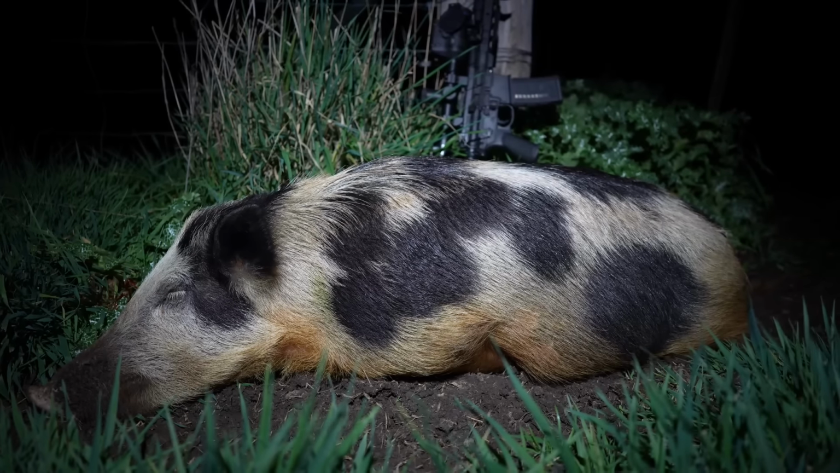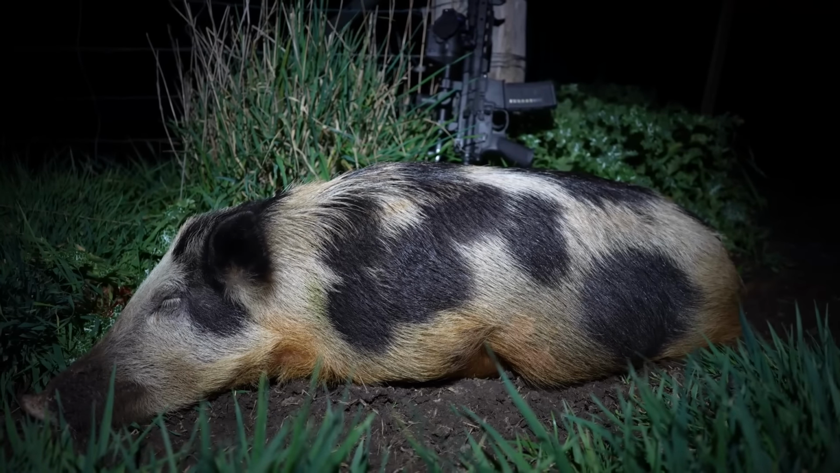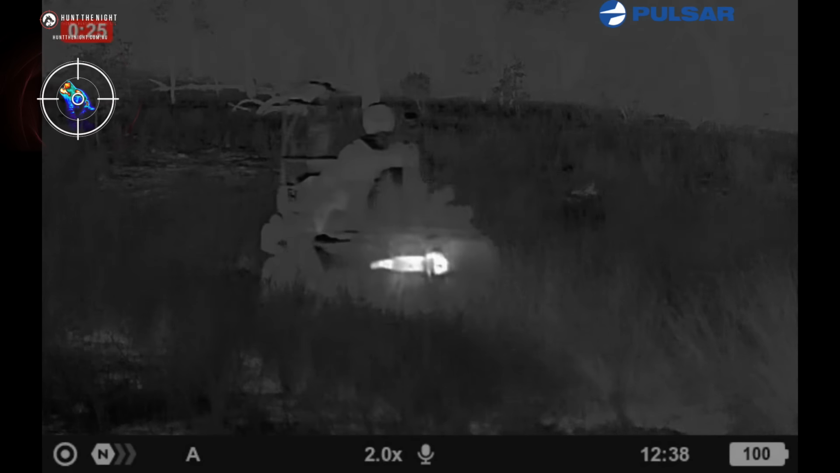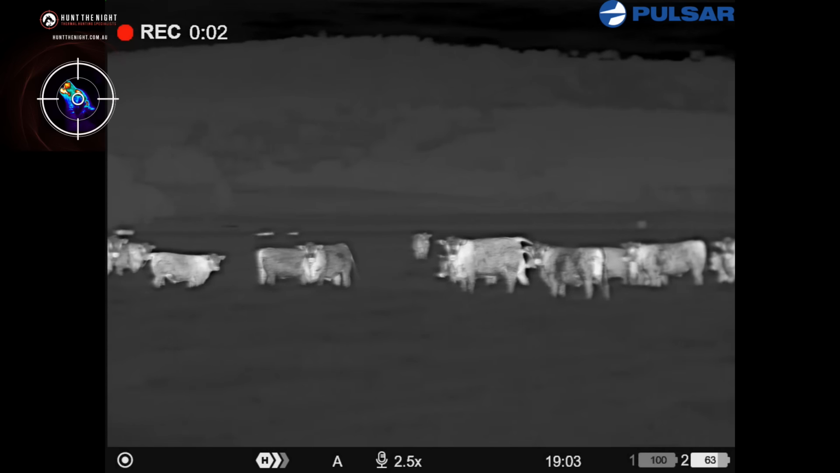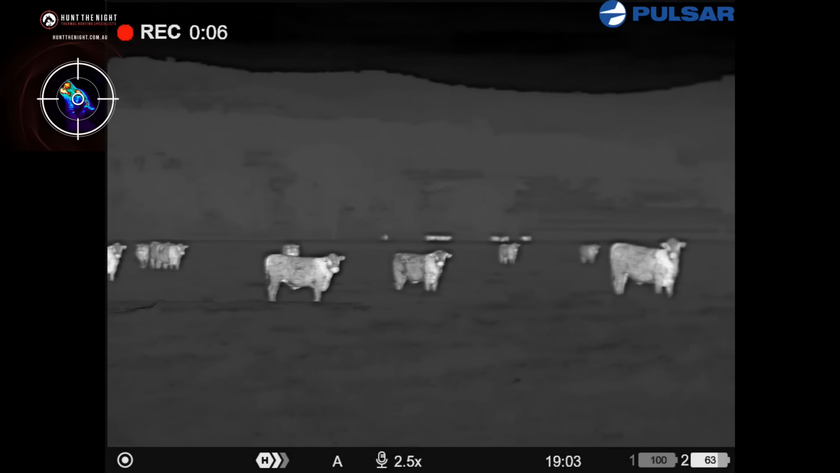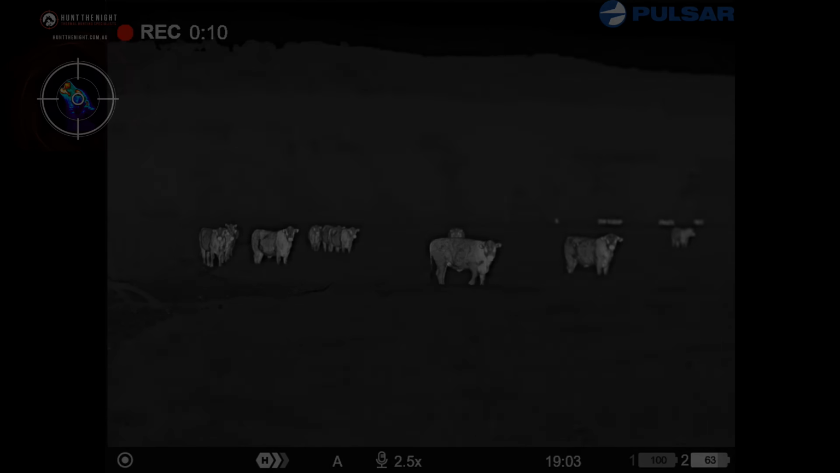This is how this pig fell. They quite often aren't very gracious when they land after getting hit with a bullet, but other than putting the rifle behind this one, it's exactly as it landed. Amber, if you're watching this video, yes, thank you. There are steers in this paddock, and yes, they are doing their typical thing again.